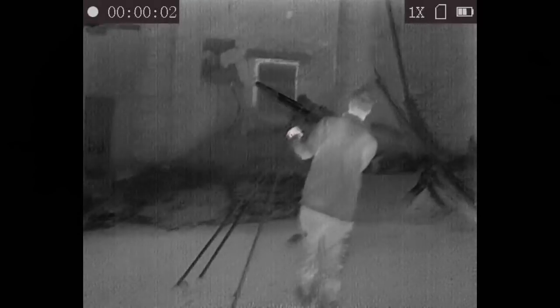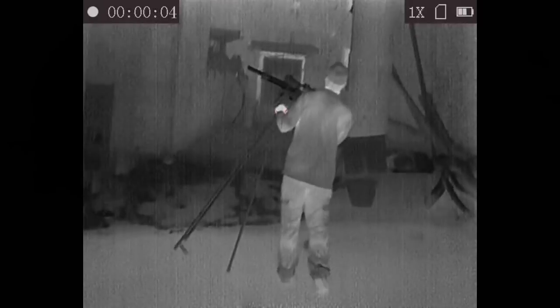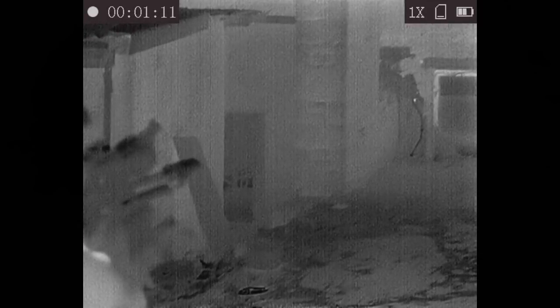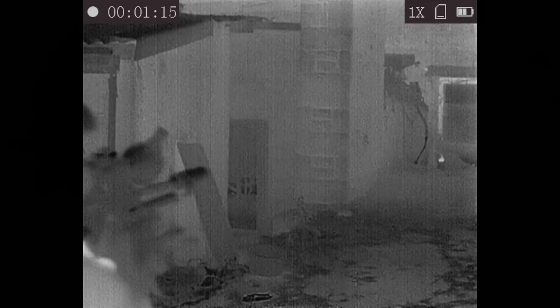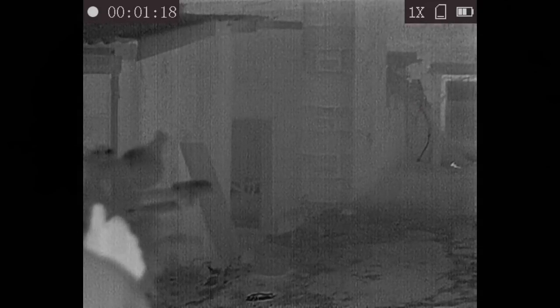Switched over to Lofty now. I'm looking at Lofty through my thermal. He's just getting himself set up on his trigger sticks, looking into this quite a busy area at the moment. Unfortunately, my thermal doesn't record sound, so I've had to improvise a little bit. Hope you enjoy the sound effects. And he blasts that one from the top.